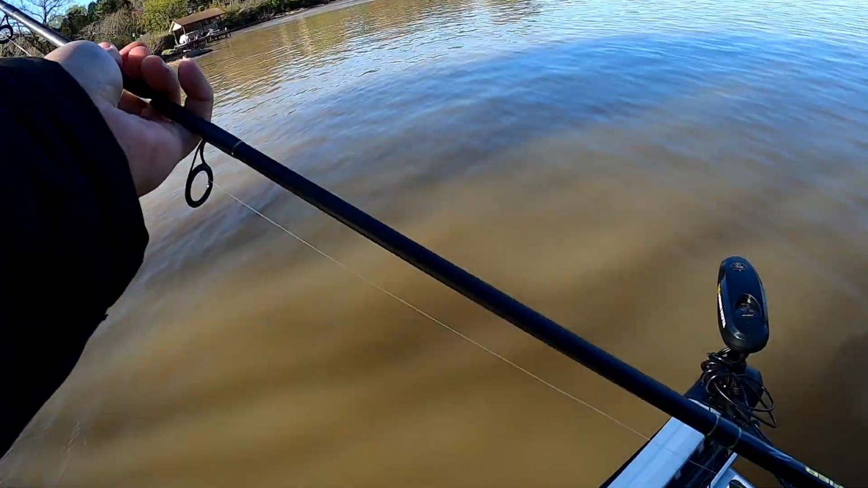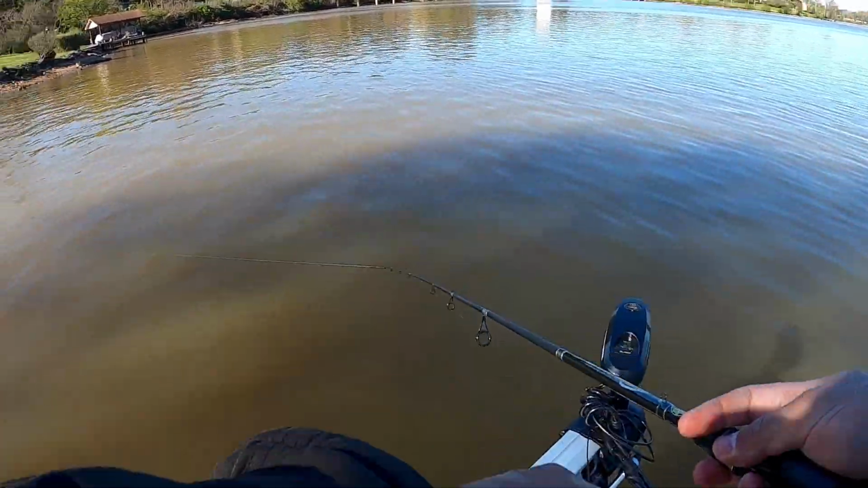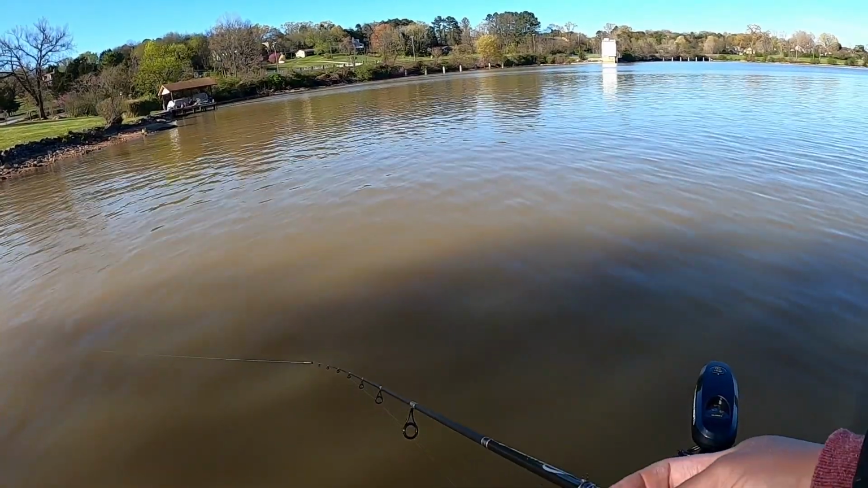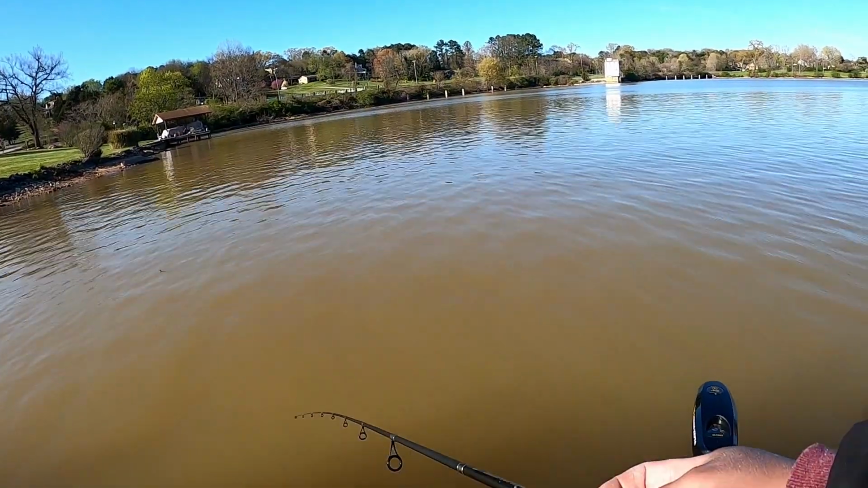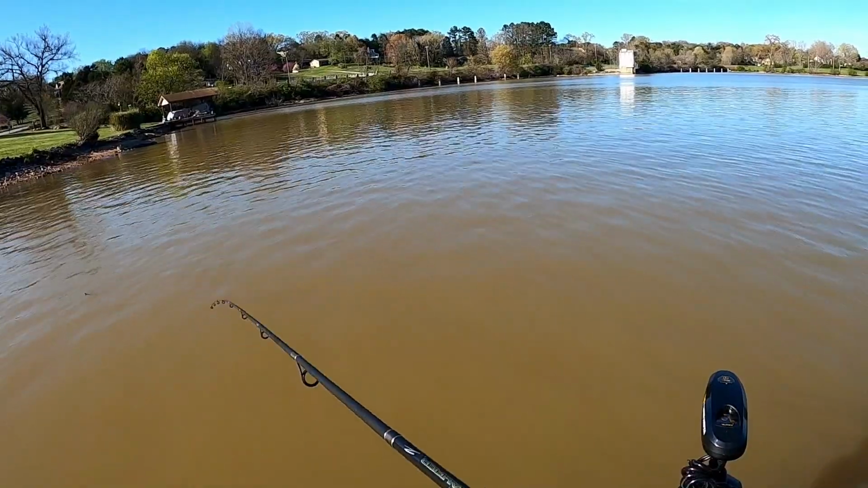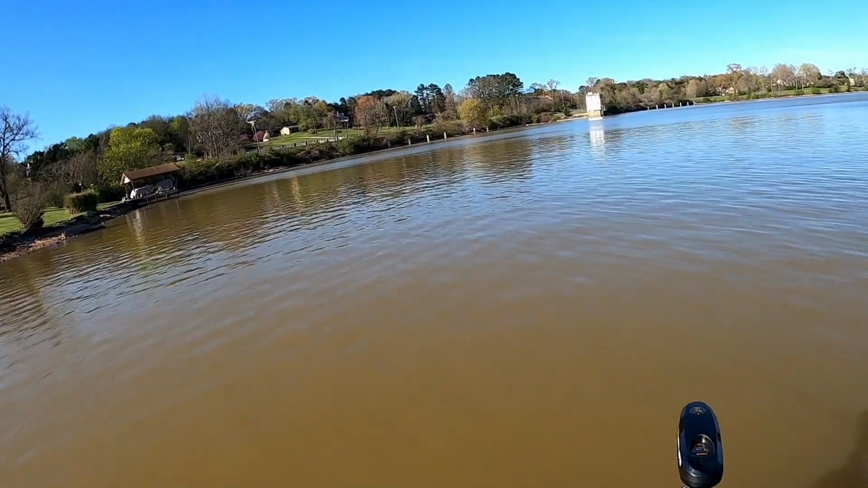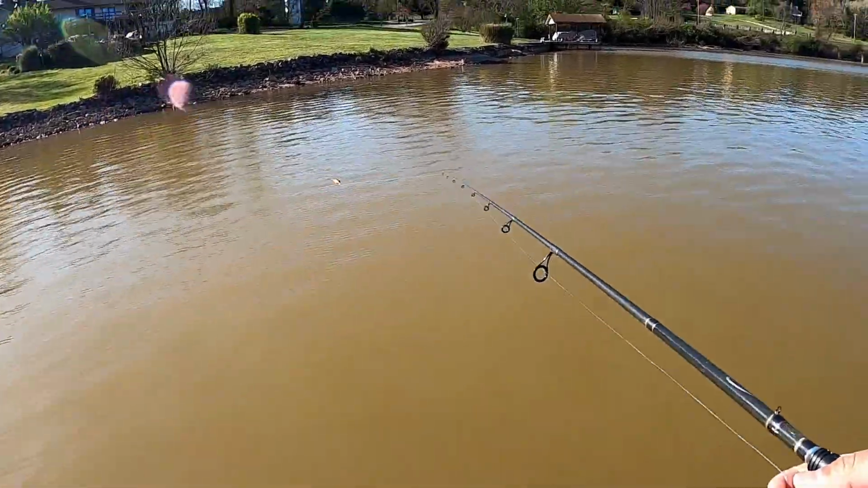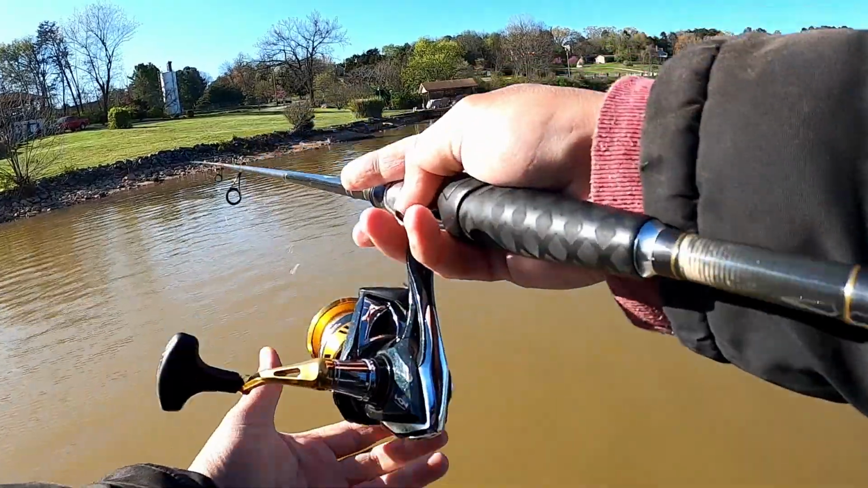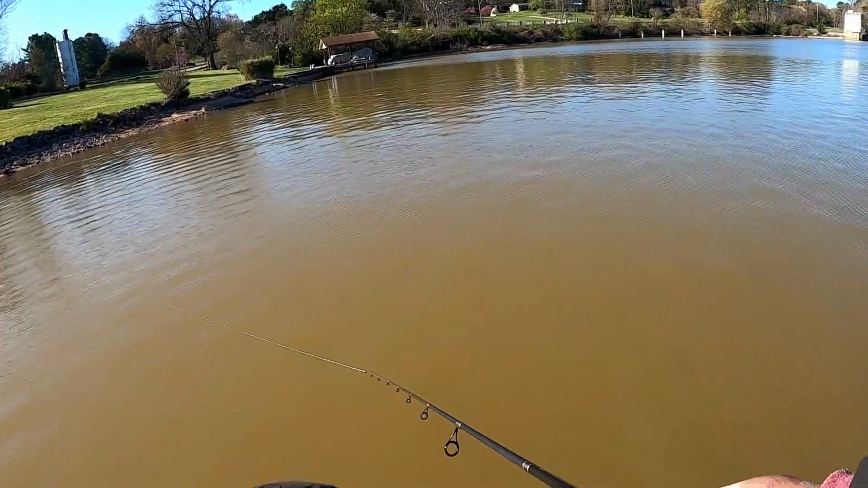Shallow water. It's 59, almost 60 degrees in here. I mean, that's less than a foot. So the last couple of nights, it's gotten down to 27 and the 30s. I say this water was probably closer to 60, and it's just not had enough warmth.